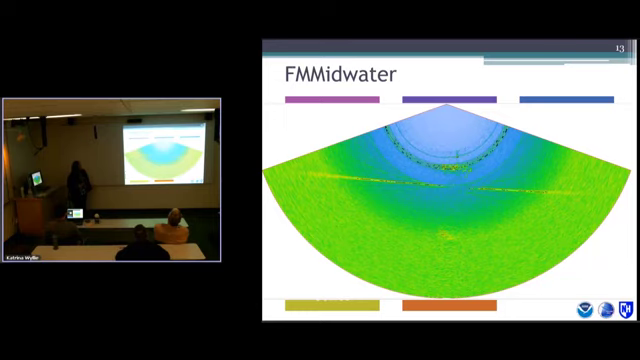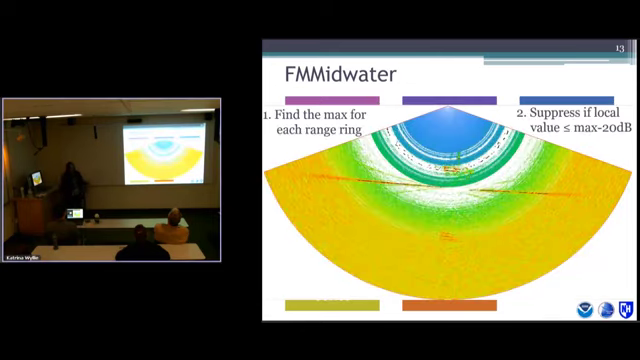your raw bathymetry, not real time. You can take this GWC file that you just created and bring it into MATLAB, put in a quick code that takes each range ring, looks at the max value, and looks at all the local values. So take the max, subtract 20 dB, which is a pretty common side lobe suppression number. And if your value is less than that, suppress it, get rid of it. So all these white values, well, non-values, I should say, are where the side lobes have been suppressed. What that does for you is it helps you interpret the data without side lobes.